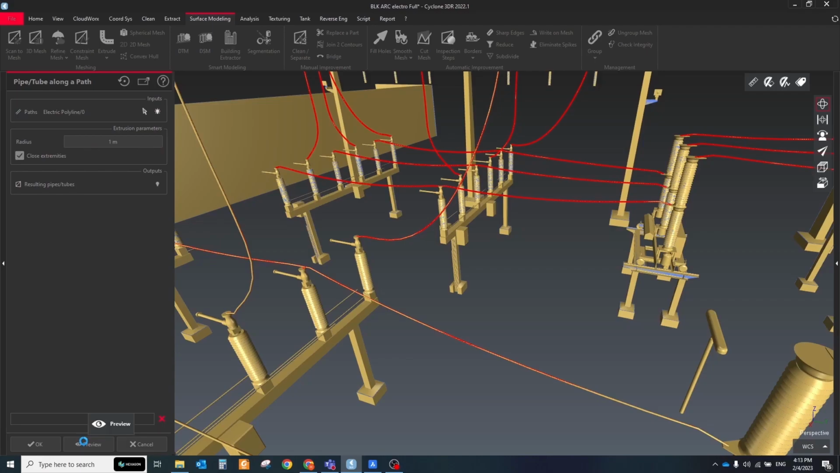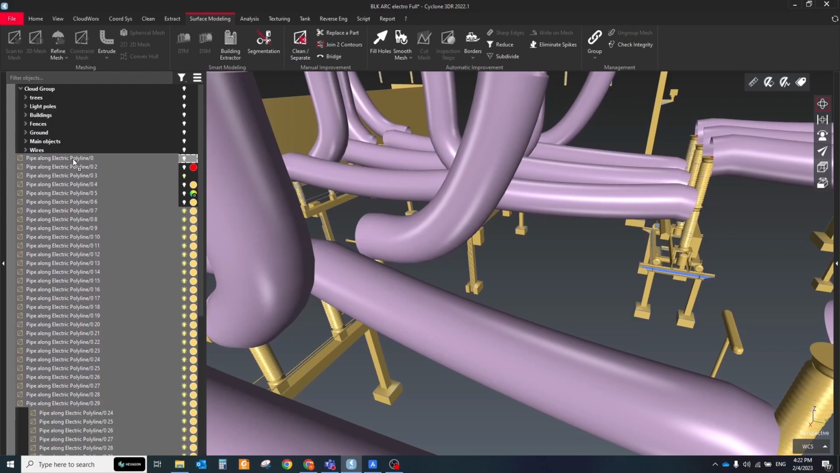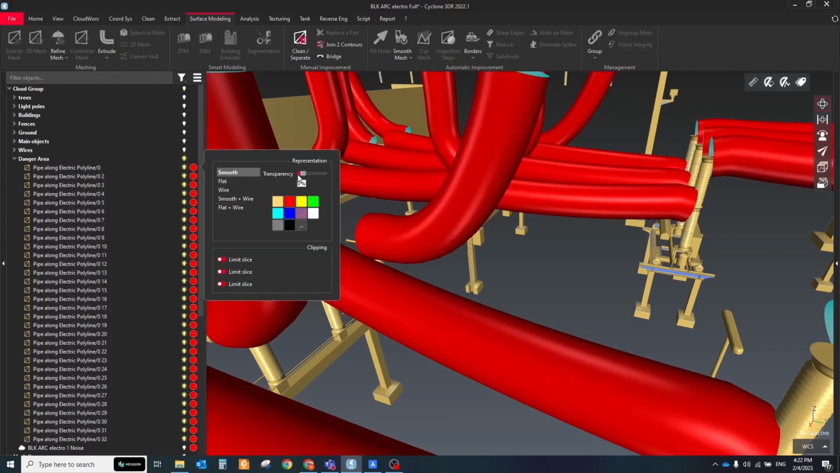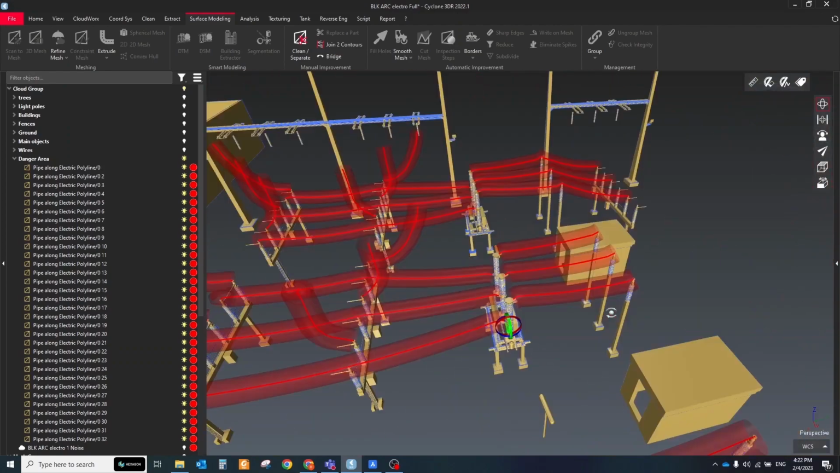You can also use this tool for generating hazard areas. For that, just specify a higher radius in the extrusion parameter settings. Then colorize these meshes and make them transparent. It will give you a clear representation of dangerous areas.